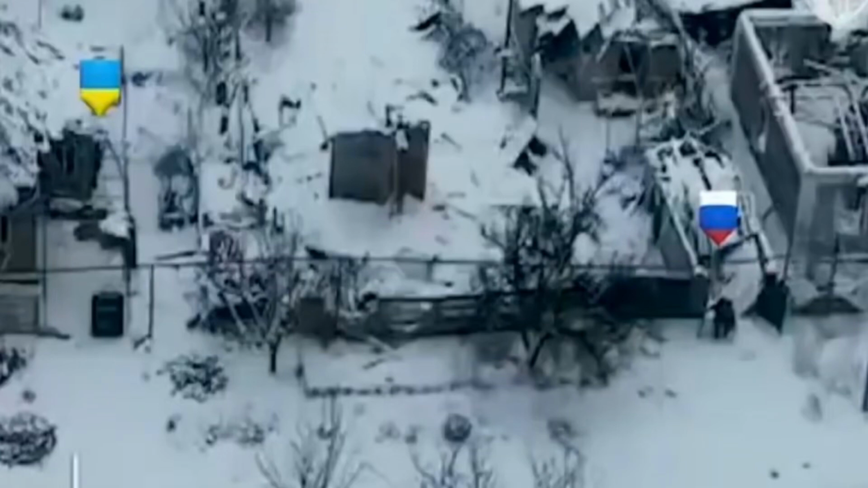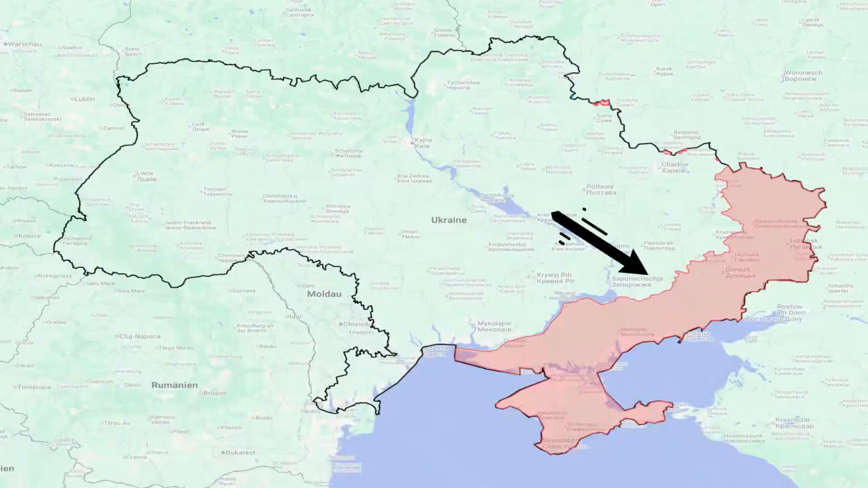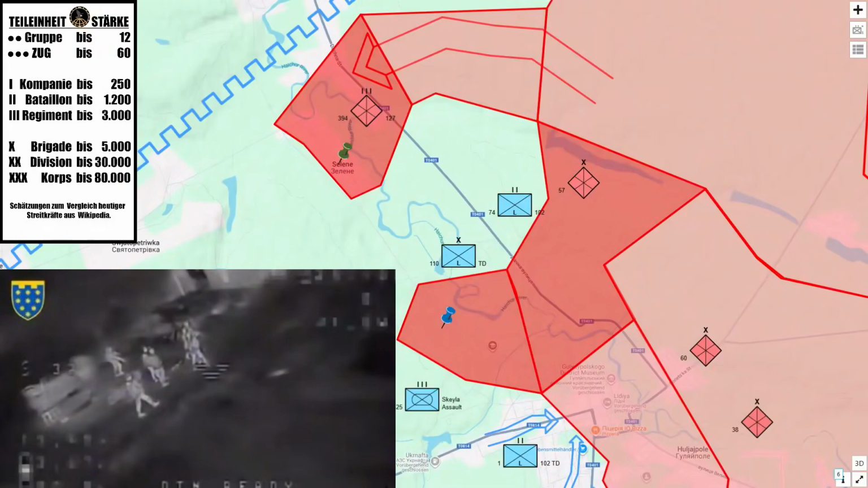This means the last Ukrainian resistance in the northern part of the city still remains, but these are mainly isolated soldiers who are not intended or suitable for a counterattack or recapture. It can also be seen that the Ukrainians will not recapture the city, but only want to slow down the Russian advance. The Russians have secured the northern part of Yuliapole. Shown here is a video clip of the Ukrainian 108th Territorial Defense Brigade as they attack Russian soldiers at the Blue Pin with drones.